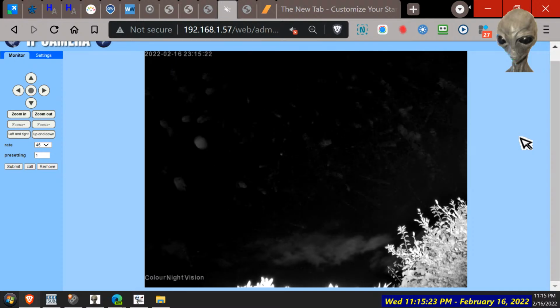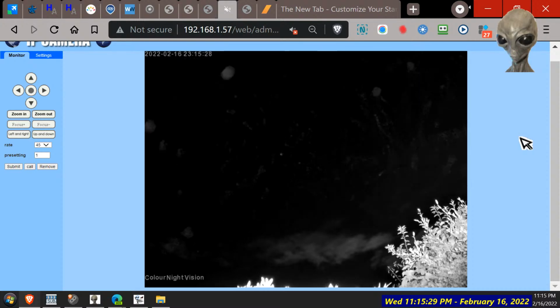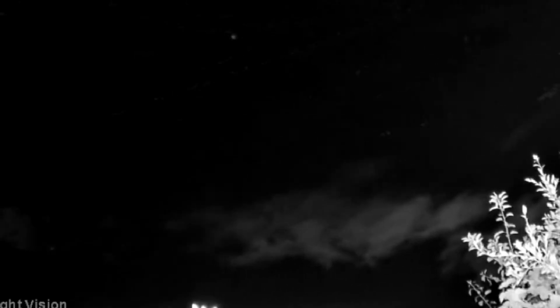That's a UFO invasion, for sure. No special effects needed. You can see how out of focus they are too. That could even be those spiders on the web, you know, as well. We get a few of those in New Zealand in summer, flying from tree to tree. But that's definitely a star there. And the moon should be there.